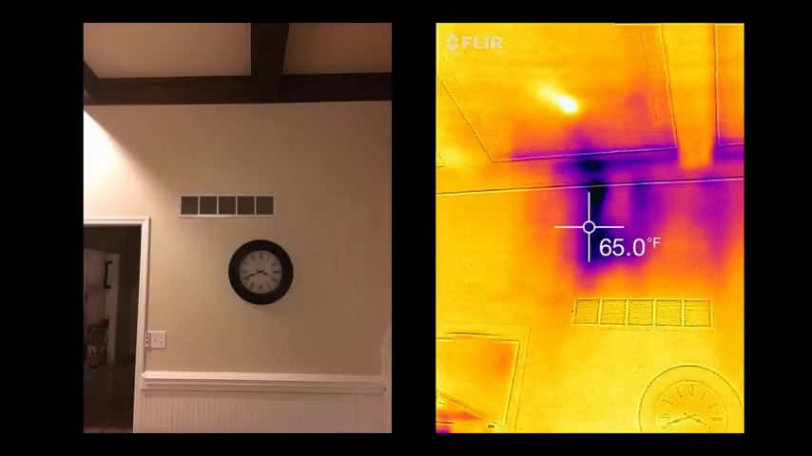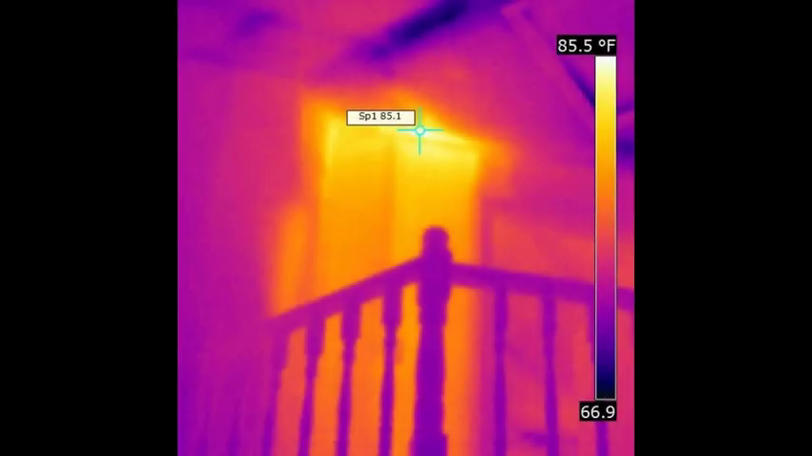Here's a wintertime example in a basement-style house in Kansas City. The purple pattern is from cold air chilling the backside of the drywall as it is being sucked down from the attic. Here's an example of what you might see if the return wall cavity is wide open to a hot attic.